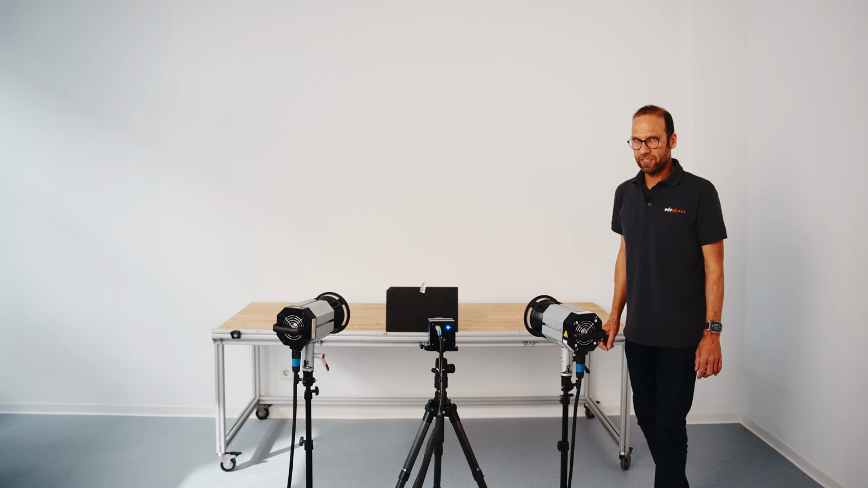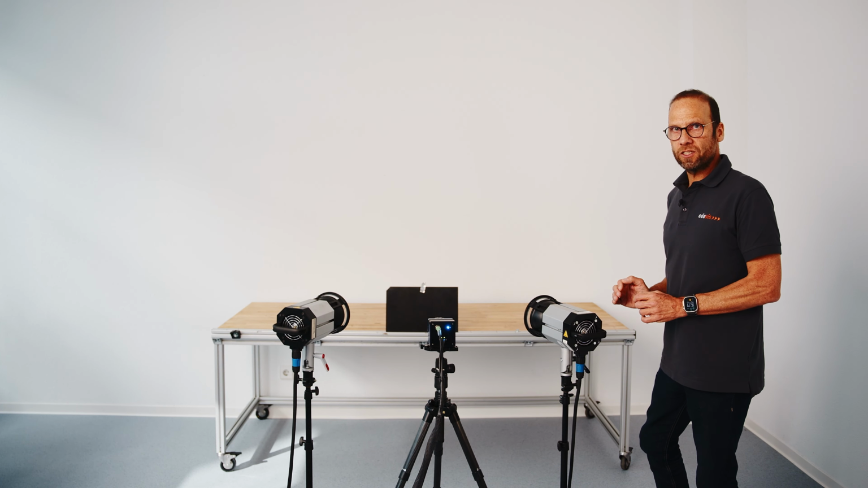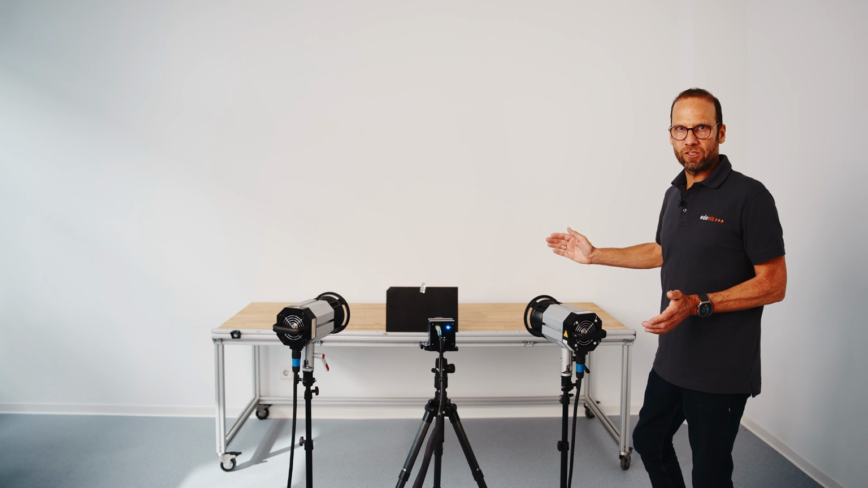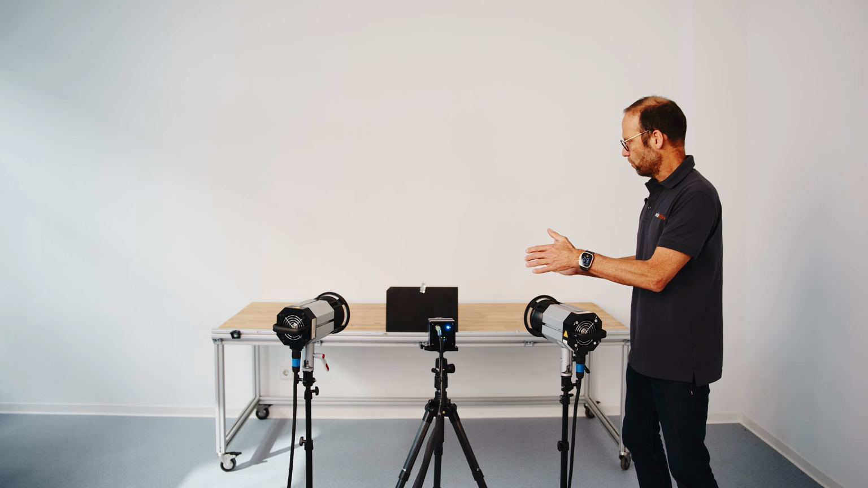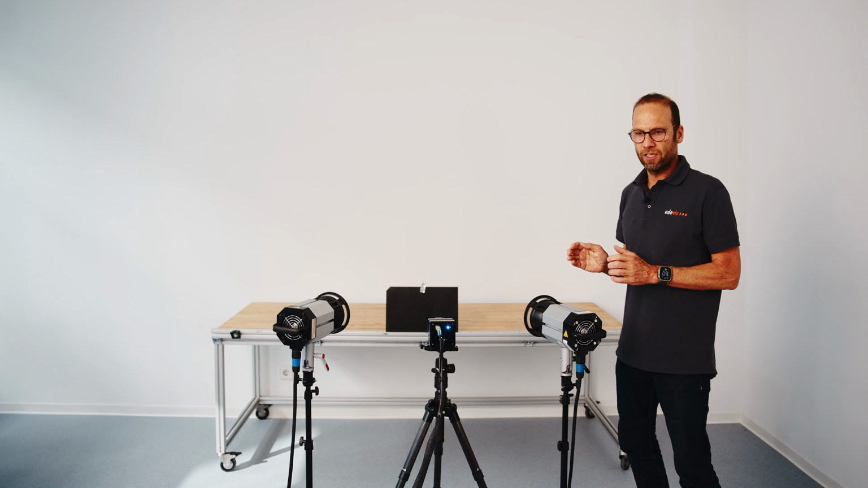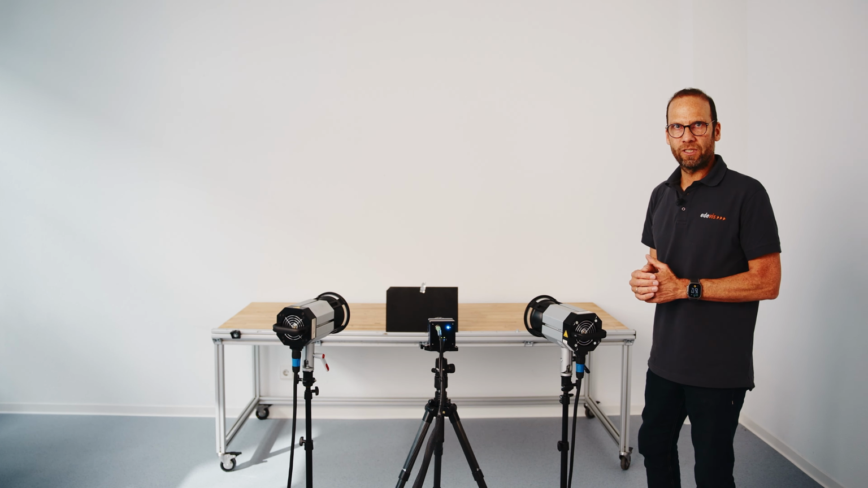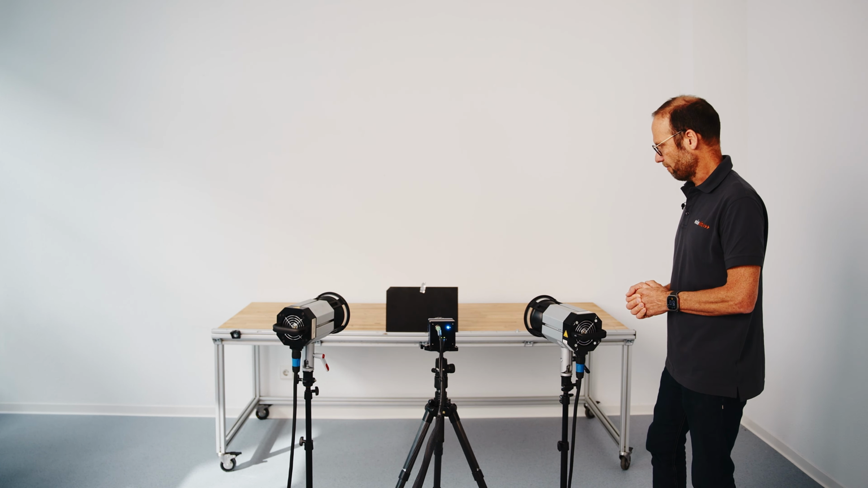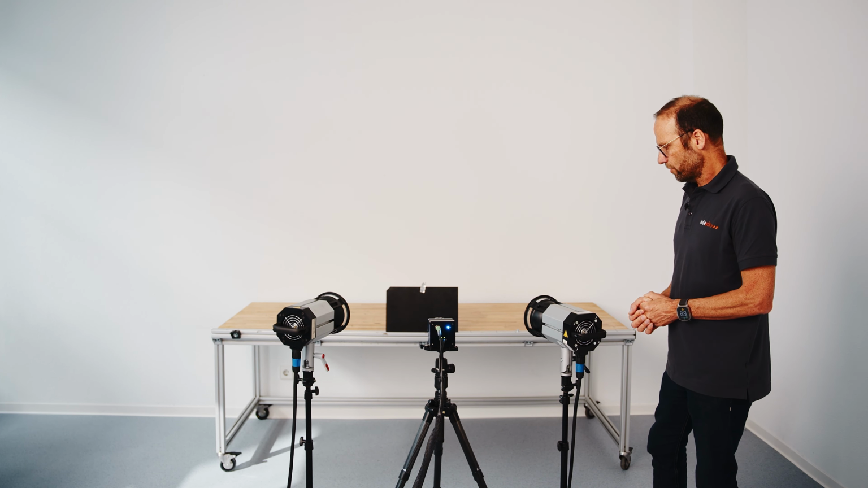Now the next thing is the lamps. We should bring the lamp into the right distance. For carbon fiber, 1 meter to 2 meters is okay. The nearer we are, the more inhomogeneous the illumination is. The farther away, the more homogeneous, but with lower heating strength. So we need a good compromise for that.